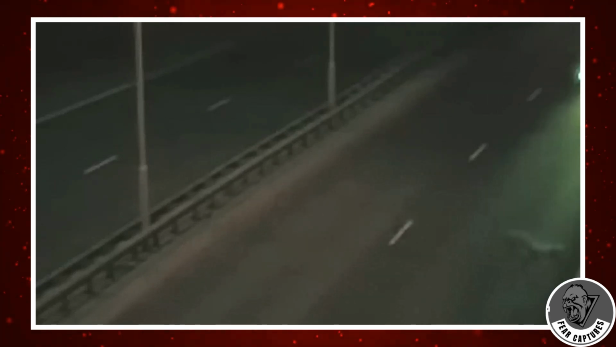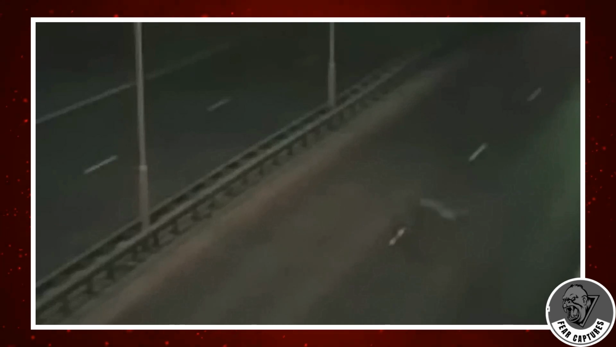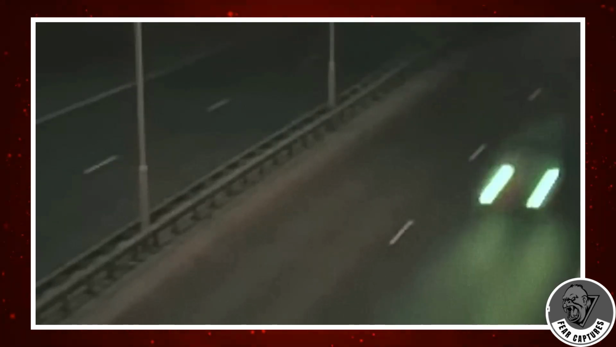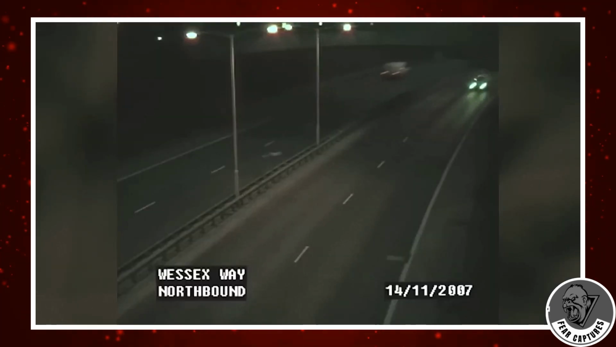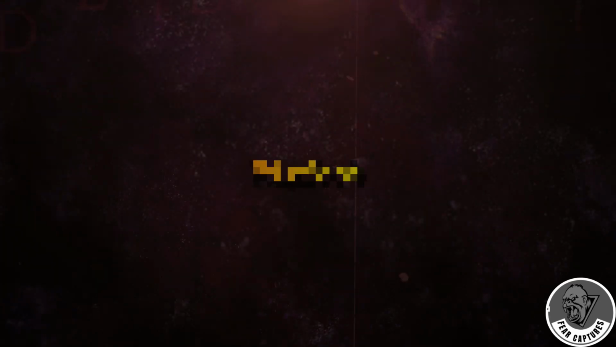What do we think then? Is this a complex hoax or some sort of strange creature? I instantly associate it with the movements of a deer when I see it, but it also has a greyhound-like appearance. I'm not sure, neither could persuade me. Either my eyes are playing tricks on me, or it's some crazy creature from the Wessex Way.